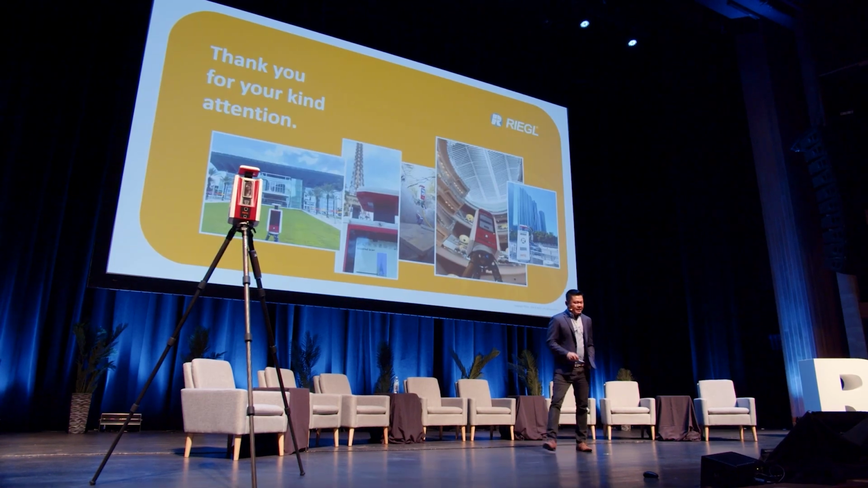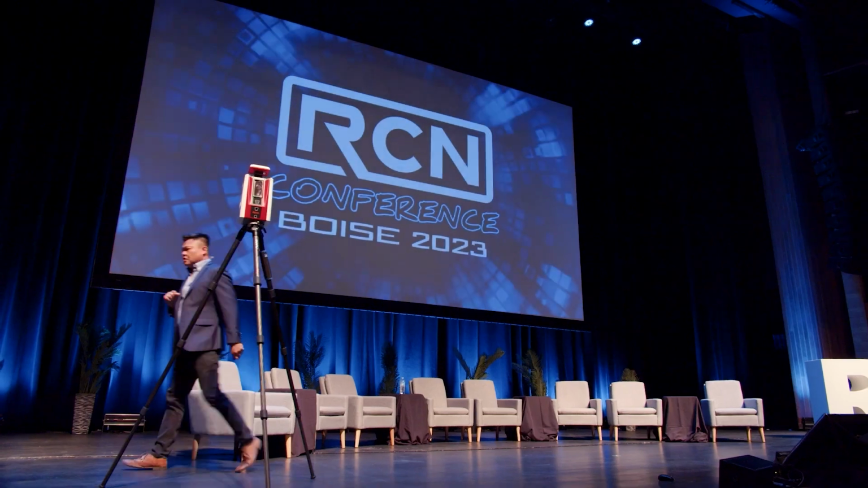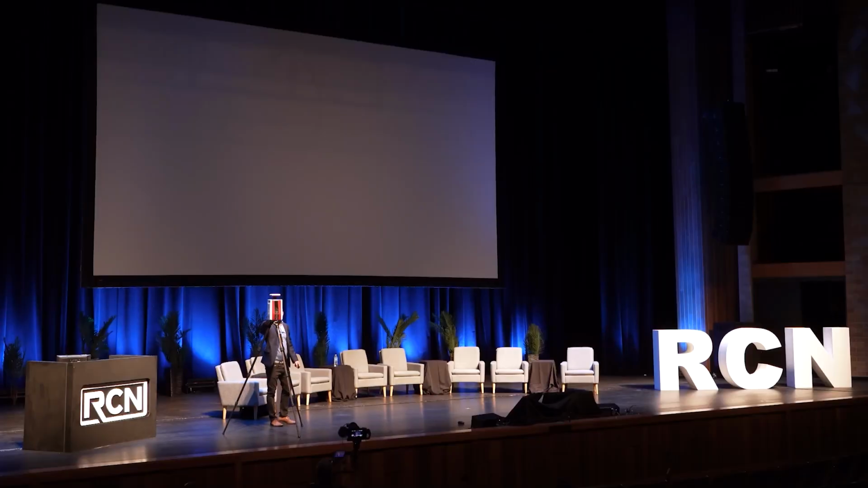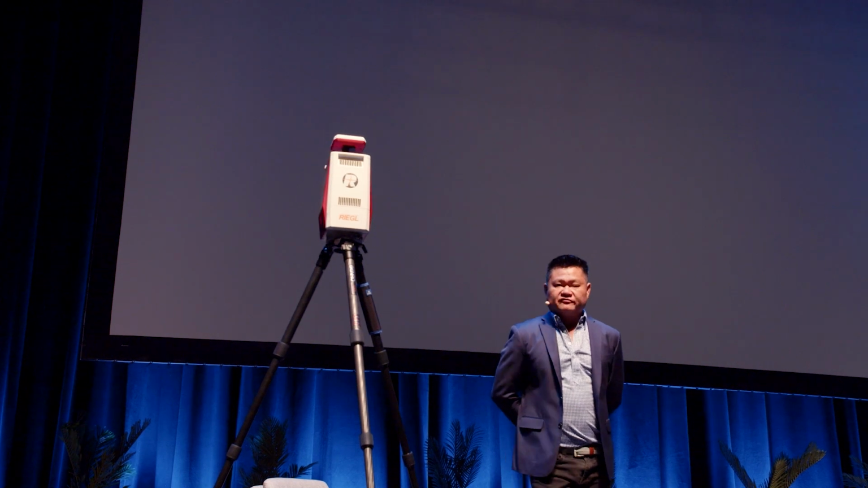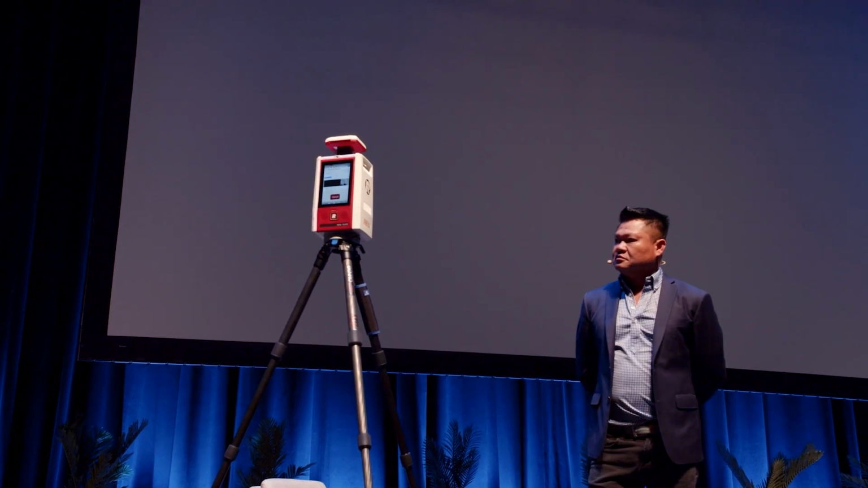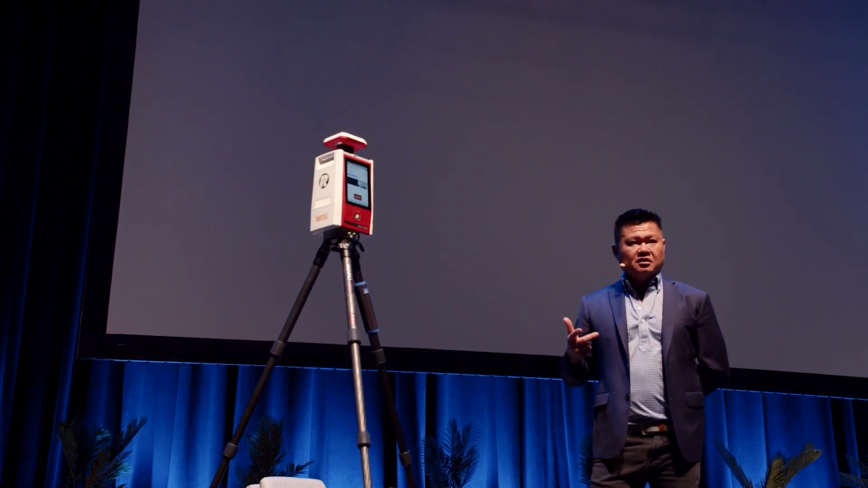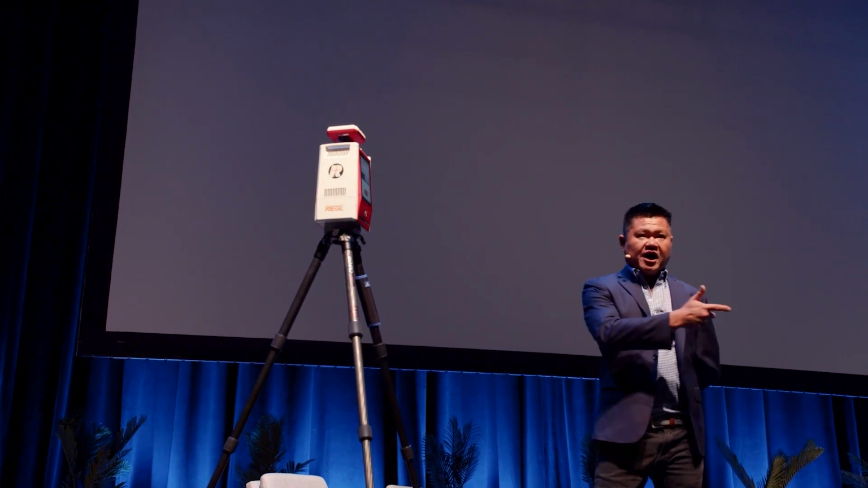Okay, thank you for your attention, but before we leave, let's go ahead and take a quick scan. This is already set up to go. All I do is press the button start. It's quiet, it's fast, it's lightweight, 13 pounds. And for indoor situations where you're GPS denied, the IMU takes over for tracking, right?